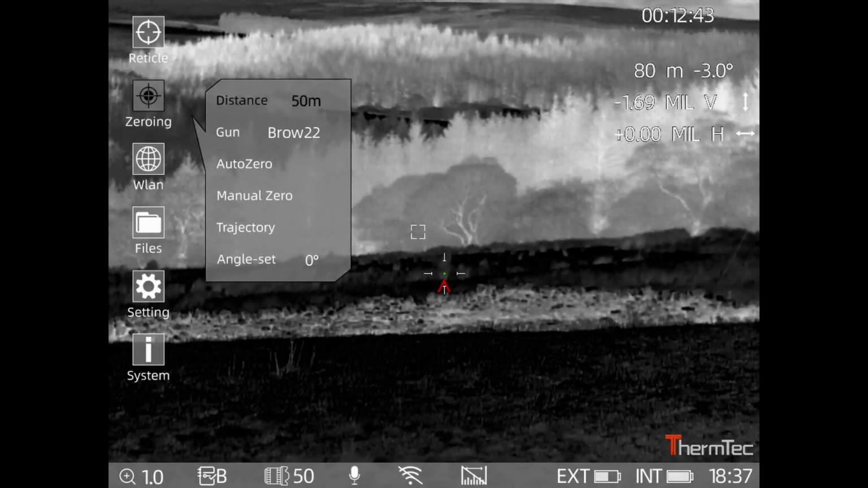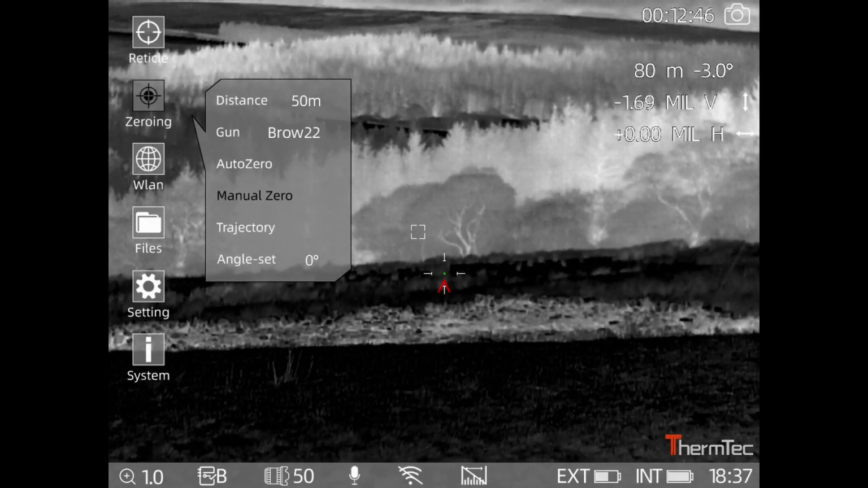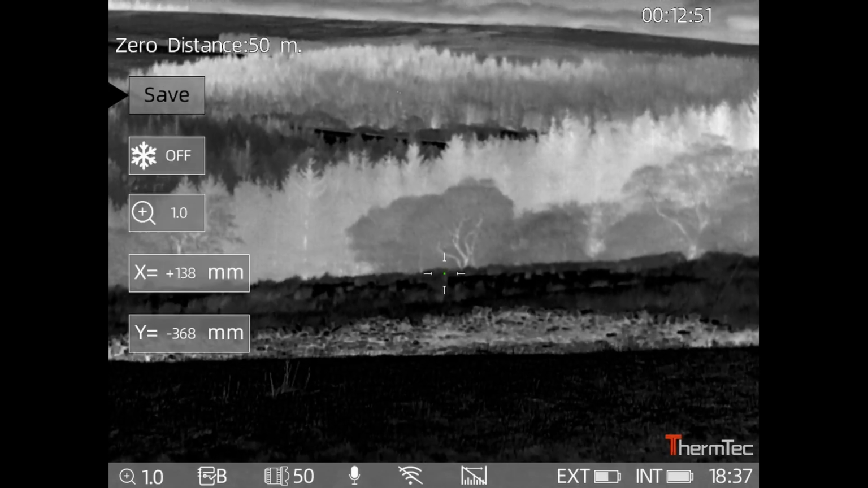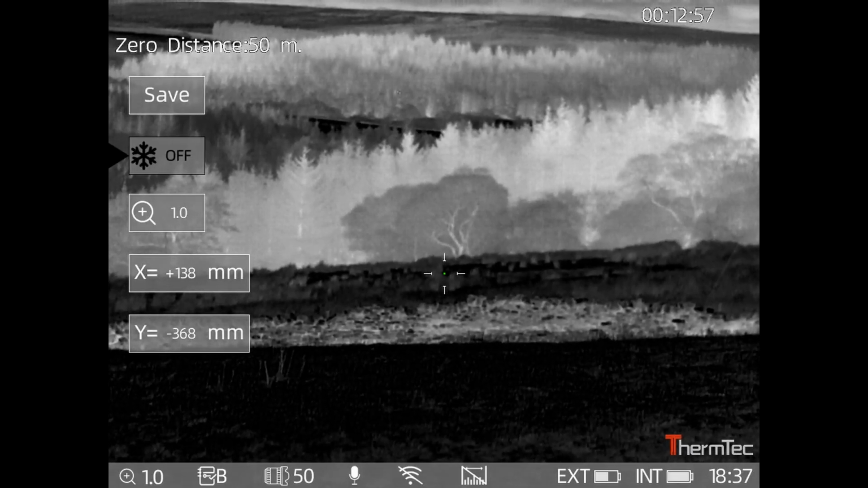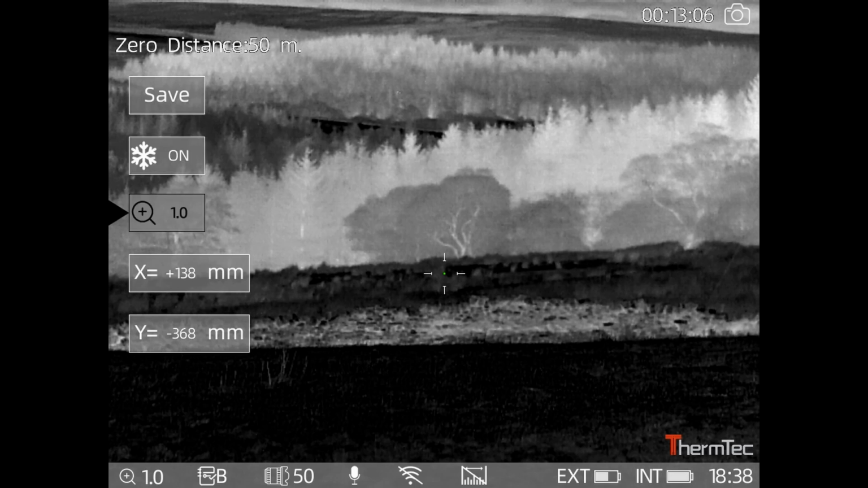Right, before I carry on, I'm going to make a slight alteration to the zero because I wasn't quite happy with the bullet placement, and as you can see, it's very easy to do. I like to have my zero absolutely spot on. By freezing the picture, it makes it much easier to make accurate adjustments.